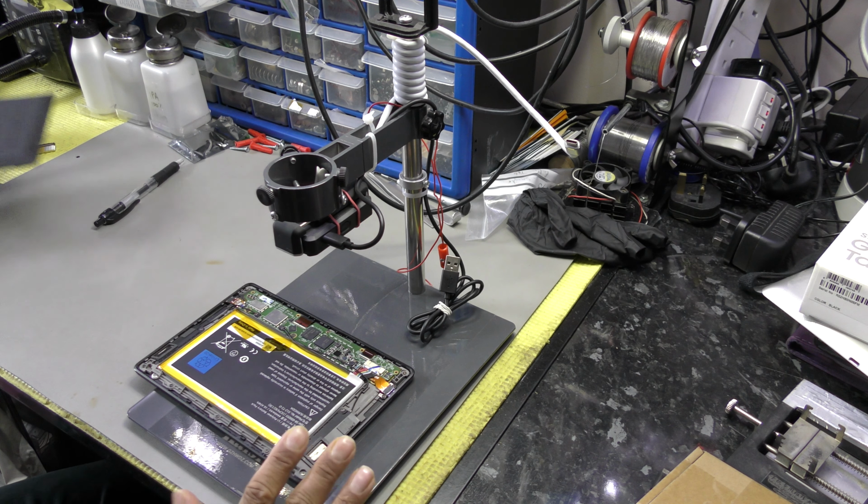And then instantly the bench power supply starts drawing over 1 amp, which is way beyond what it should be. It shouldn't be anything more than say 500-600 milliamps of current draw for charging the battery, but it's way above its threshold.